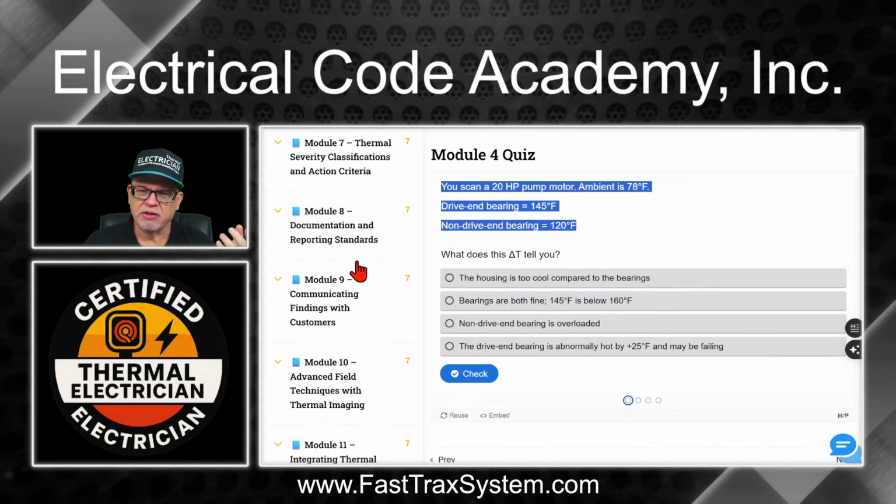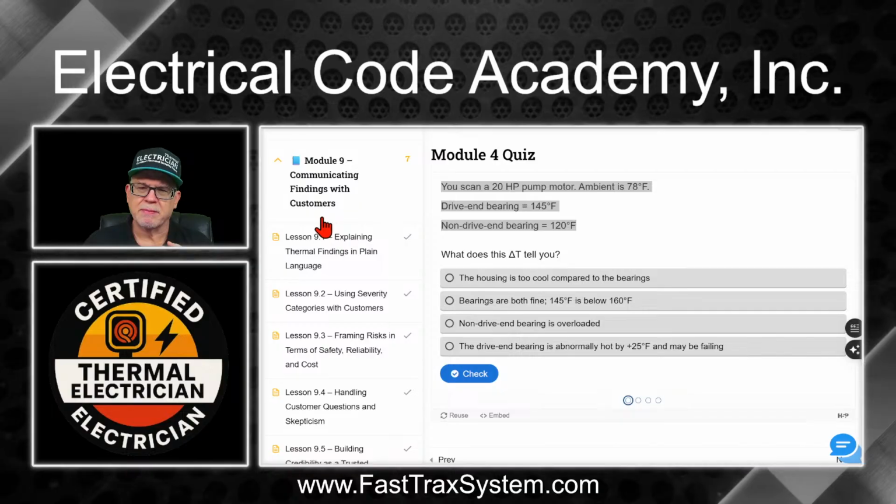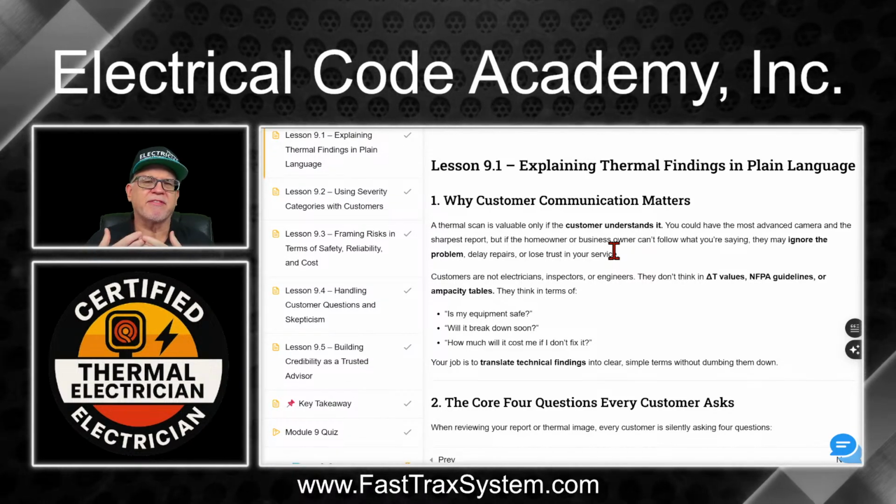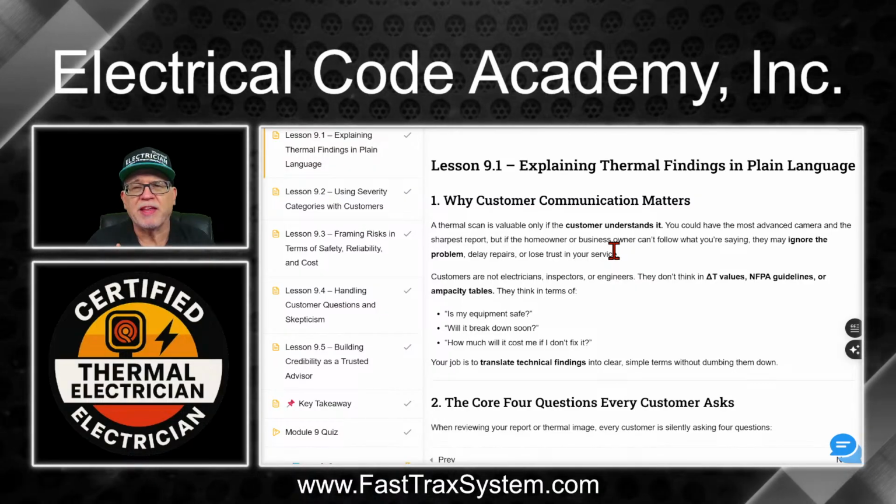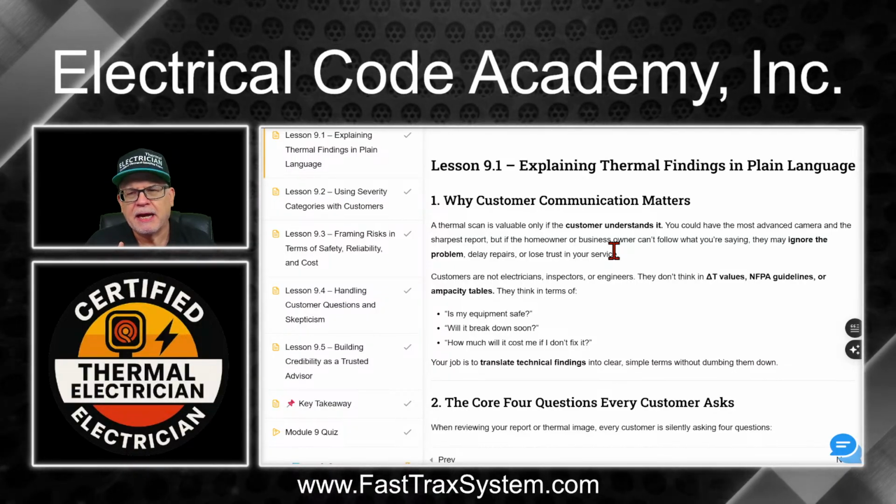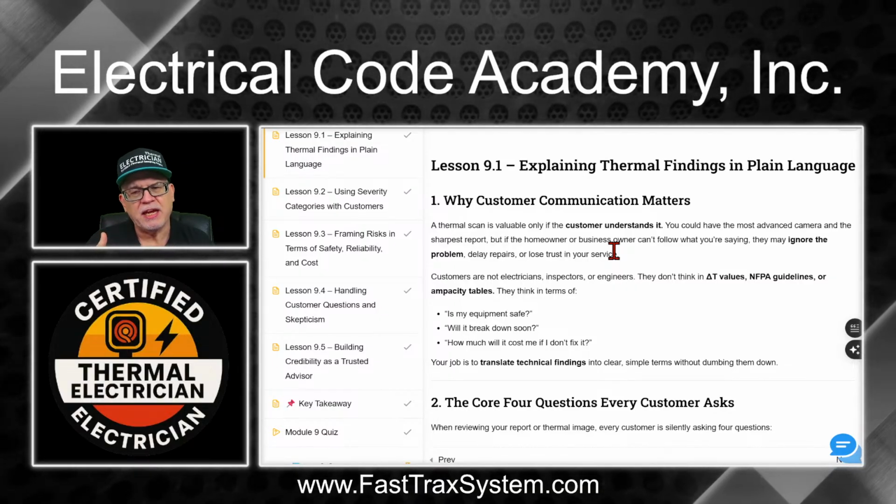So again, you can see all these modules. But one of the key things that we do is, for example, module 9. And module 9 is talking about communicating the findings with your customer. That's one of the big hurdles that people have with thermal imaging, is they don't properly convey the information to their customer in a right way, because again, a picture's worth 1,000 words. But if you don't truly understand how to look at this image and share it and convey it in the right way, then you're only doing fear tactics. And we don't believe in that. We want to make sure that they truly understand the program, what they're getting, what they're seeing.